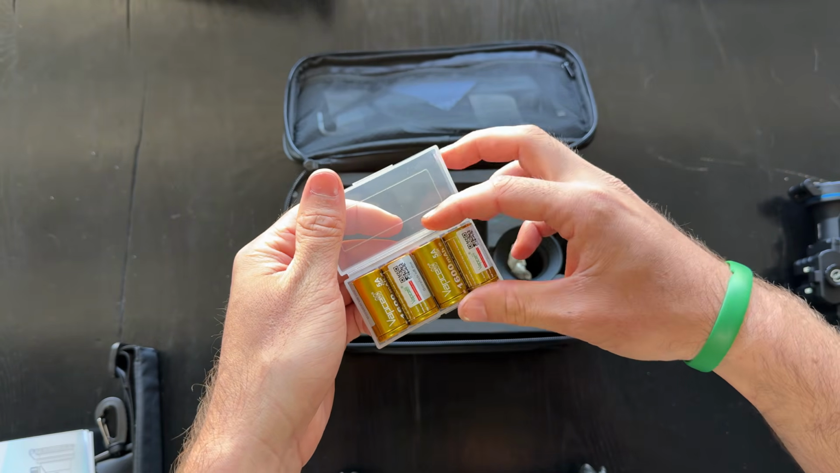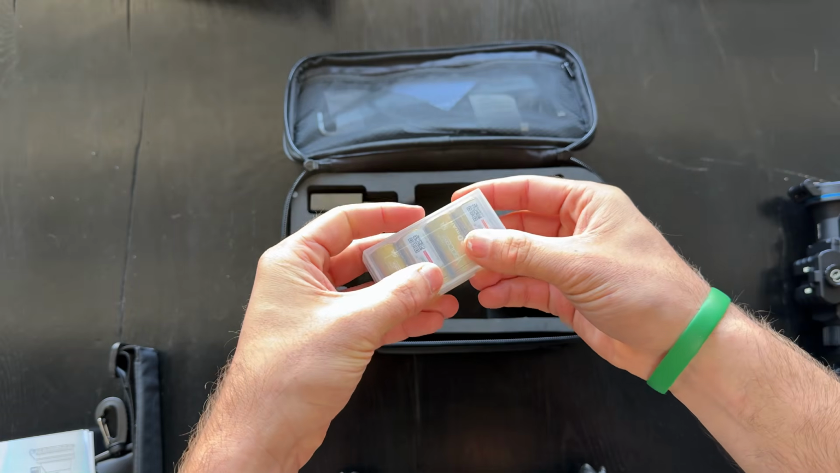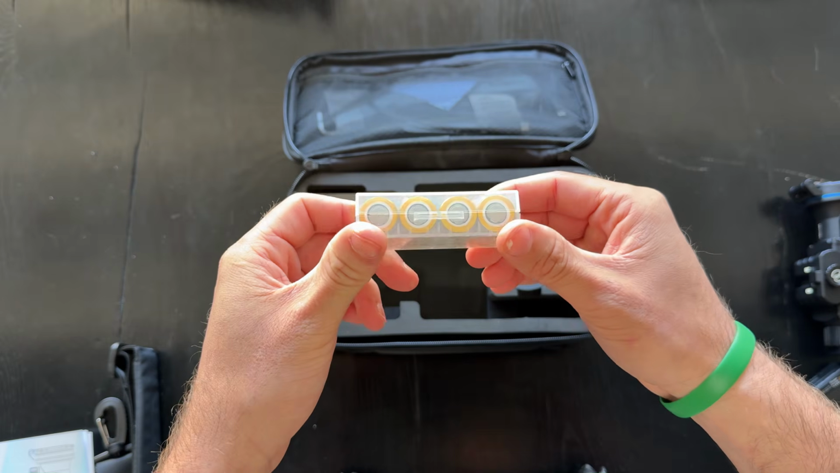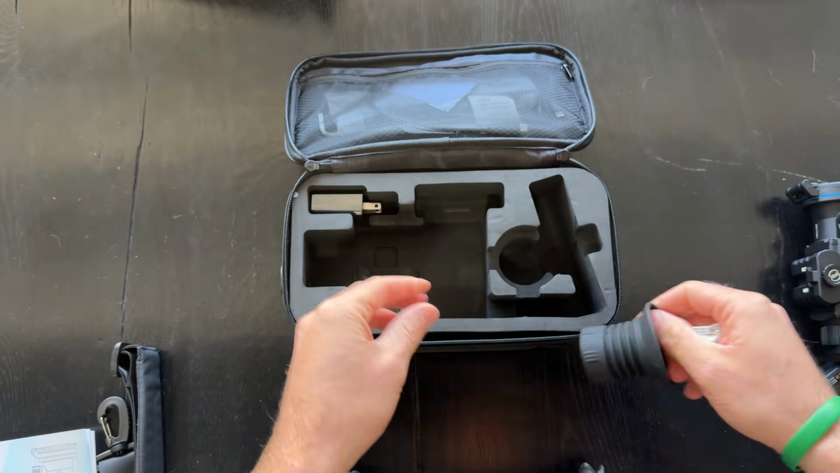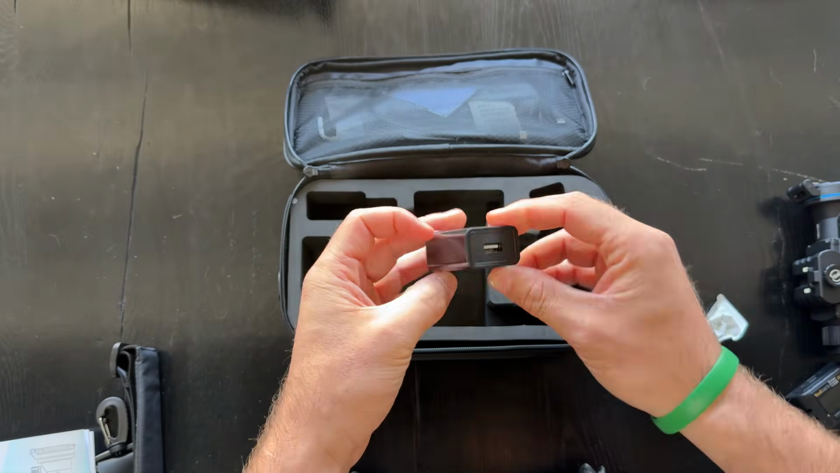6 hours of runtime on 2 of these. So we're going to test that out in the field and definitely see what that's like. See if the battery runtime is as accurate as it said online. Comes with a little eye cup, very nice, and then a little plug charger.